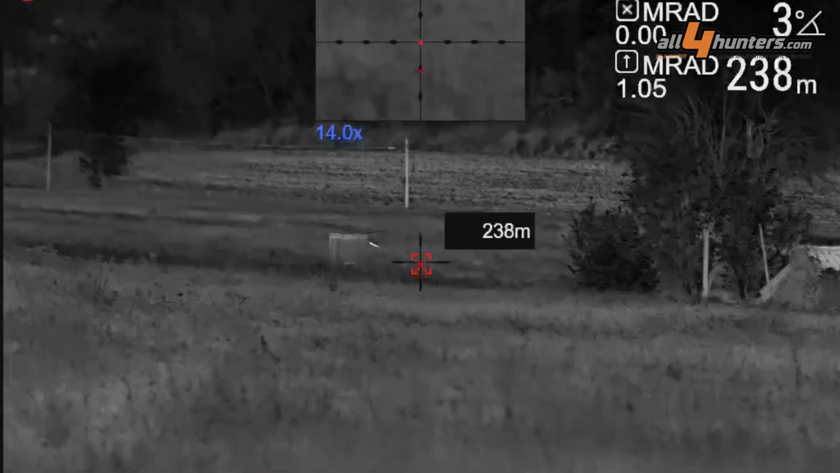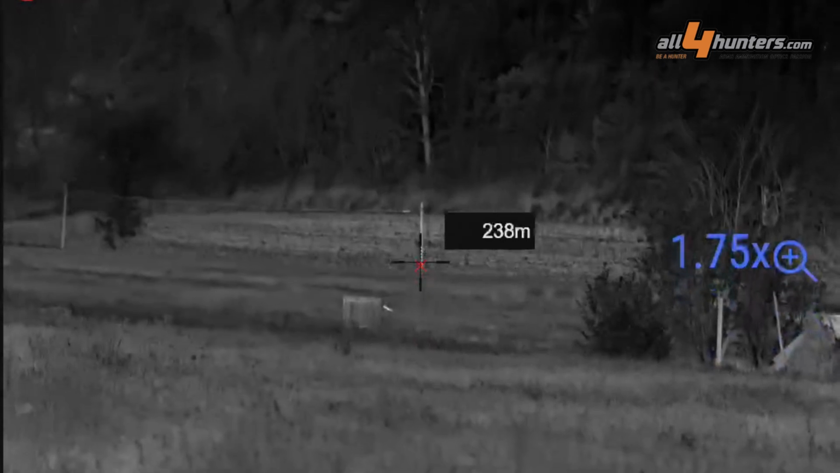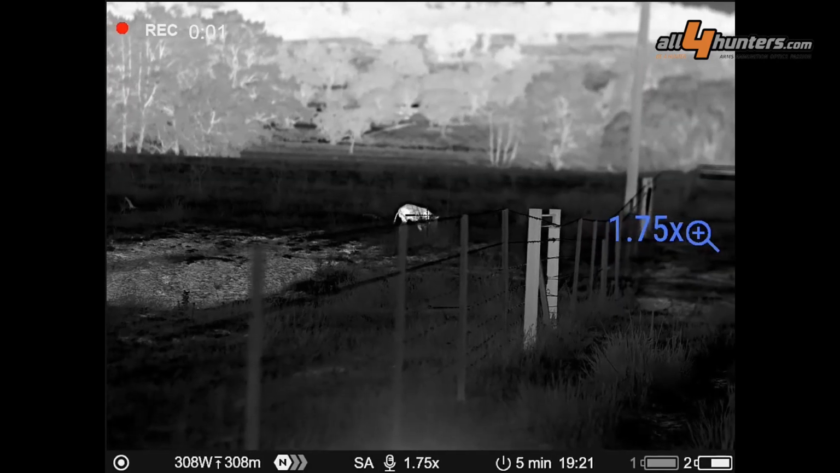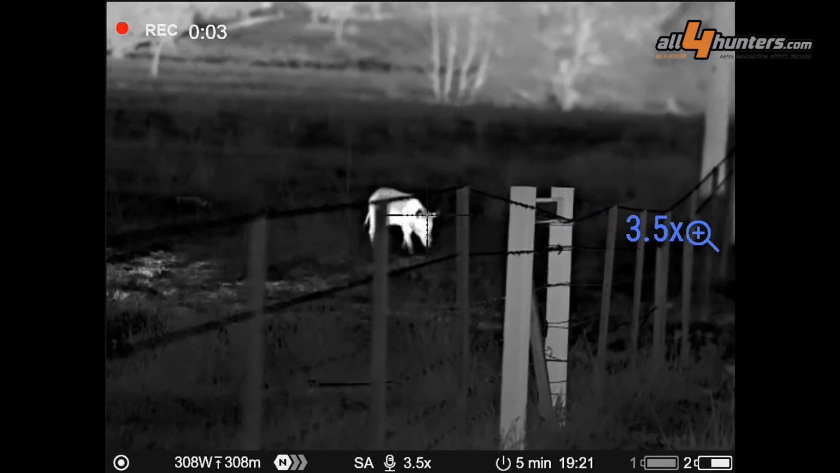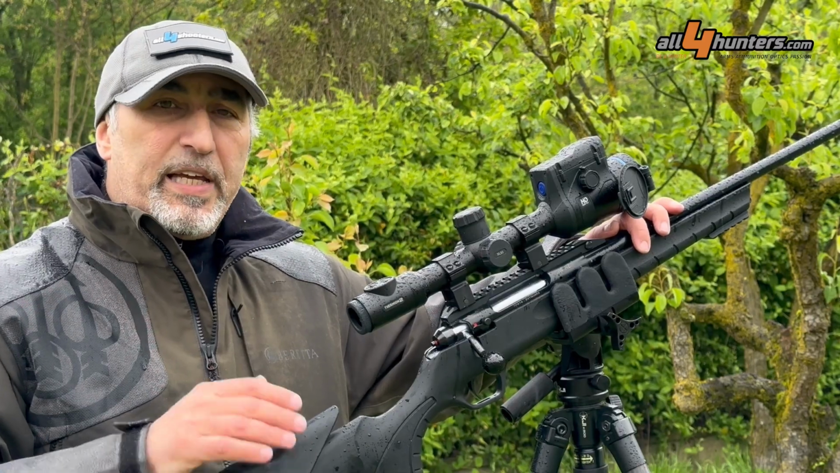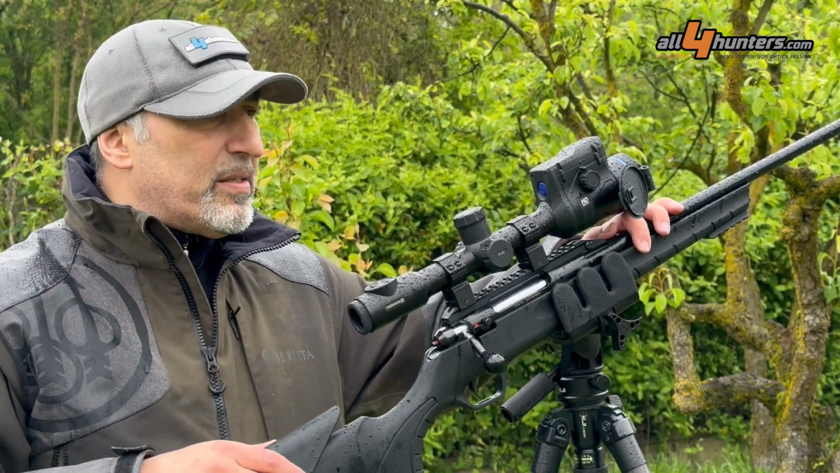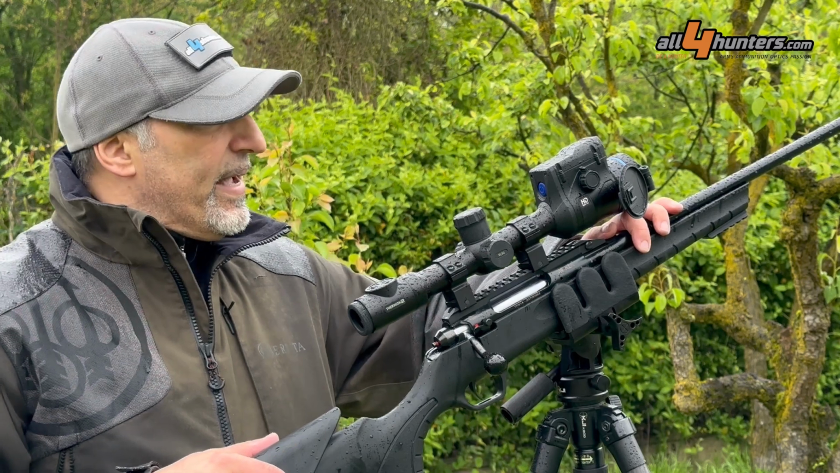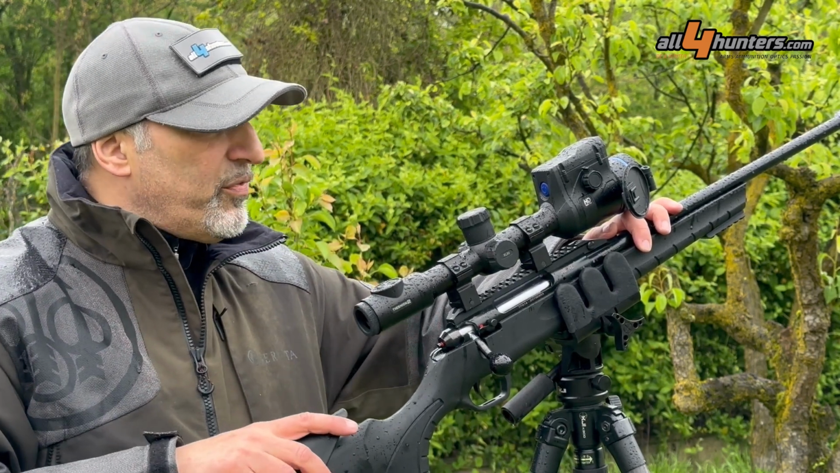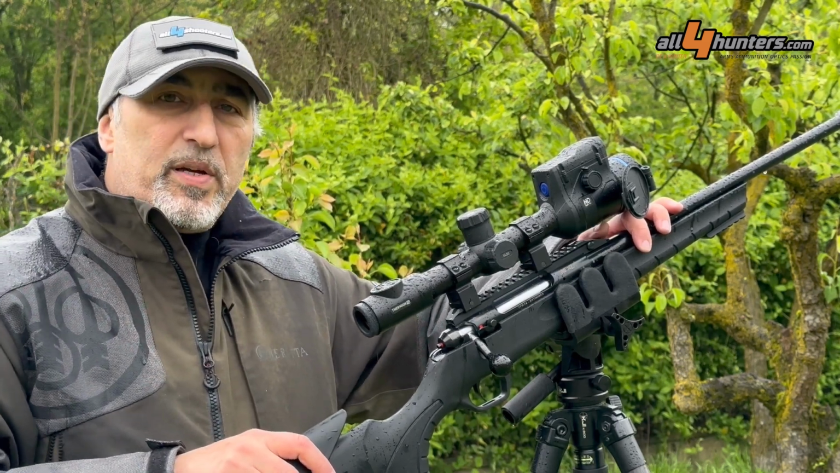I was very impressed, especially because of the new ballistic calculation performance that was introduced, I think, in firmware 3.0 and has been improved since then up to the latest, which is 3.3. And the database has been expanding lately, and this reflects on the actual performance of the XL50, which in my opinion is an amazing instrument.